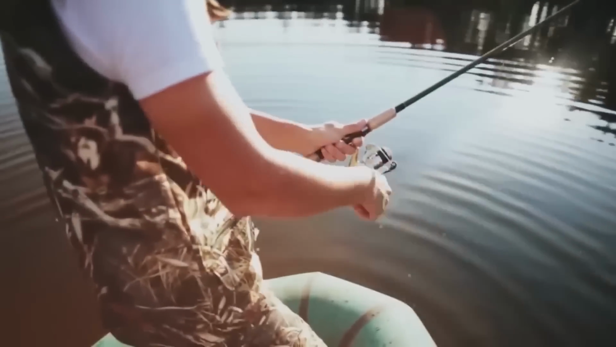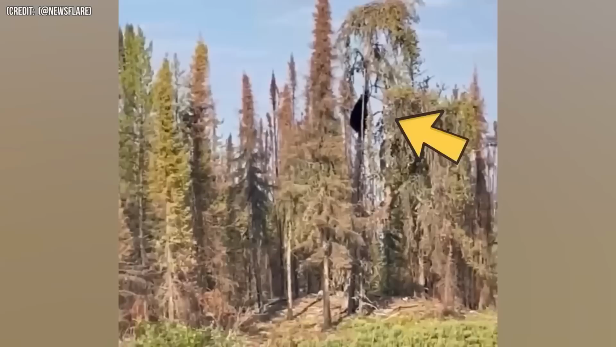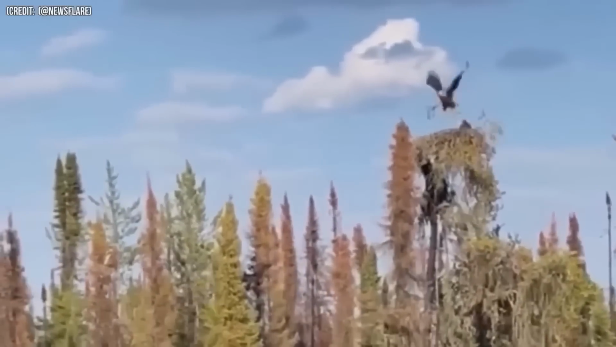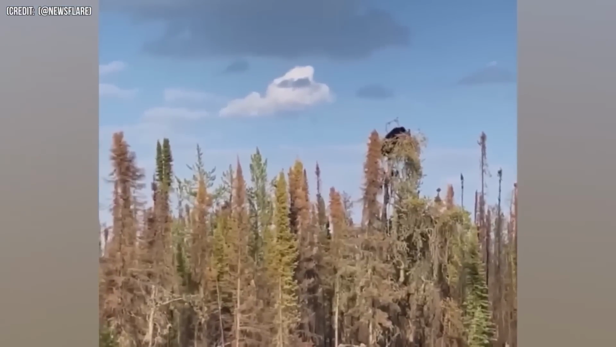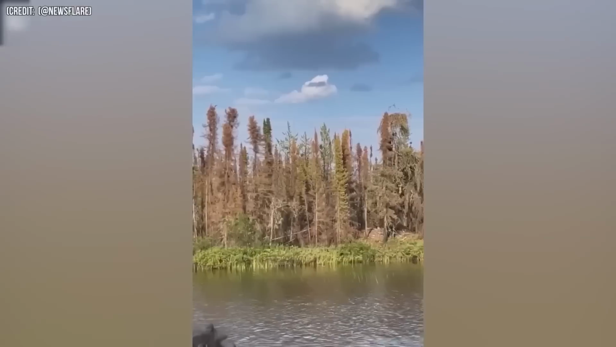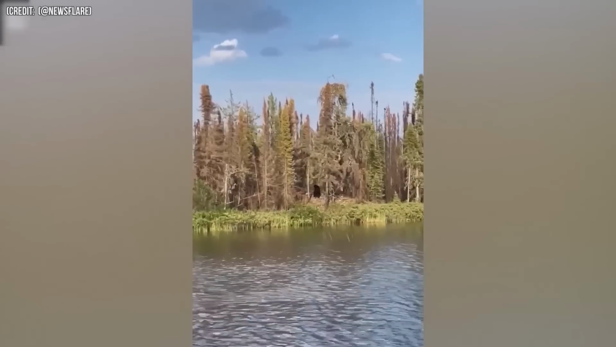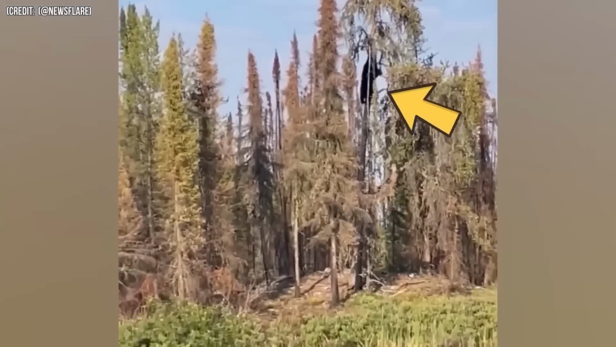Number 13. This clip I saw was truly incredible. There was a guy fishing in Canada, and he noticed 2 adult bald eagles sitting on a tree near their nest. Suddenly, a bear also spotted them and started climbing the tree. The eagle parents tried everything to scare the bear away, but it didn't work. After about 15 minutes, the bear reached the top, grabbed one of the baby eagles, and brought it down to the ground. It's not as rare as you might think. Bears are actually really good climbers, and they love to eat. Thankfully, the guy was safe on the other side of the water, capturing this extraordinary moment on camera.